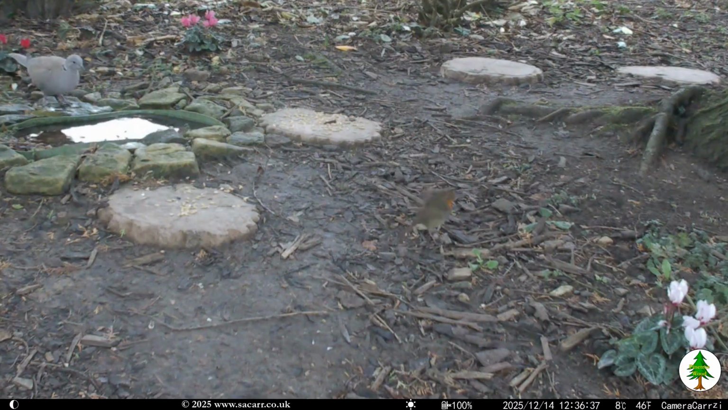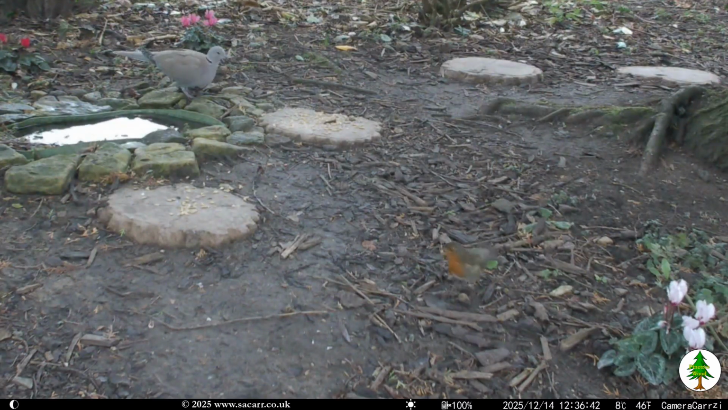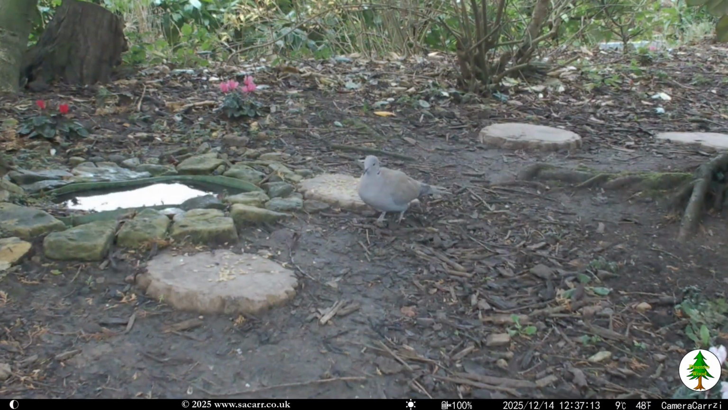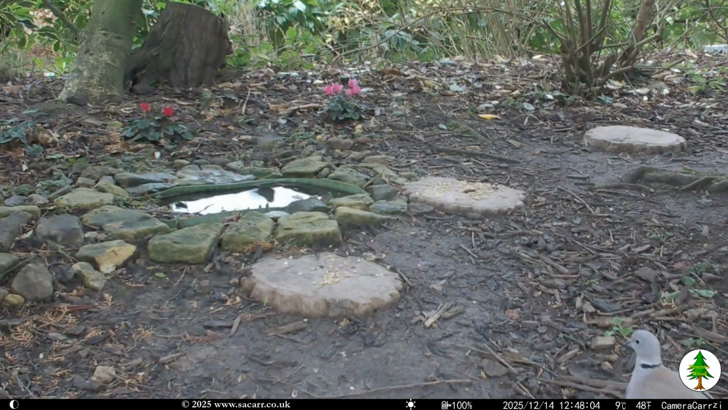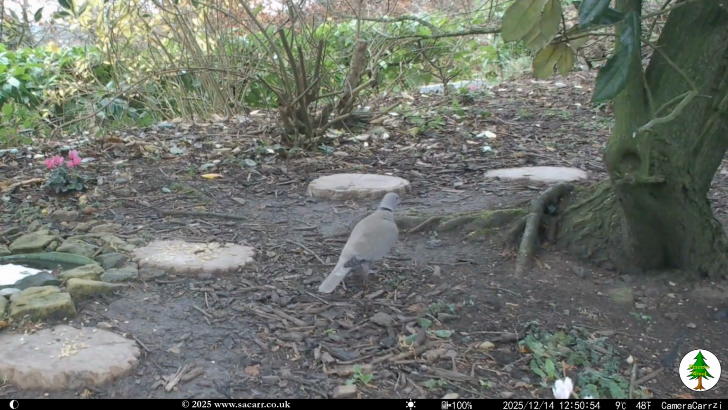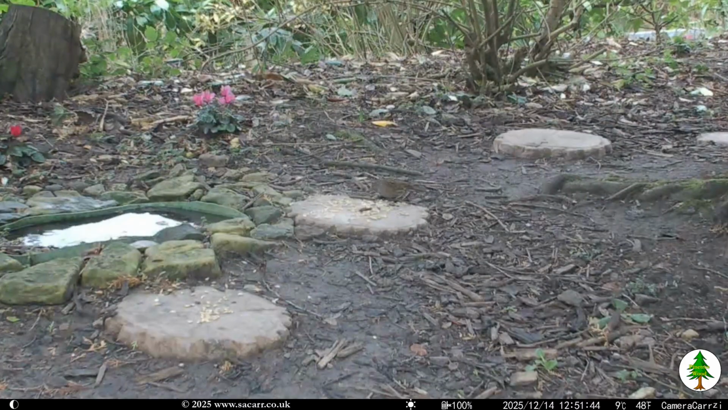At 12:36, the robin dropped in. While the robin might be a bully with smaller birds, it was chased by the dove. The next pond visitor was a bluetit, though I think it was a lucky capture as a result of the dove triggering the camera. It was the dove and dunnock that finished the captures for the 14th, with no evening captures after that.